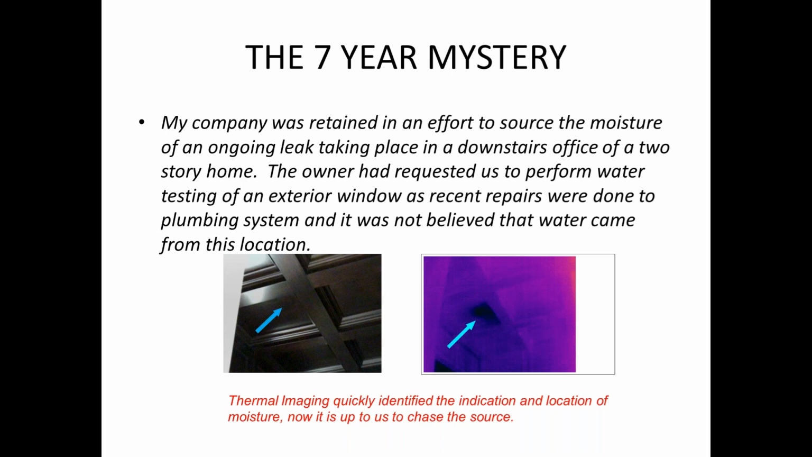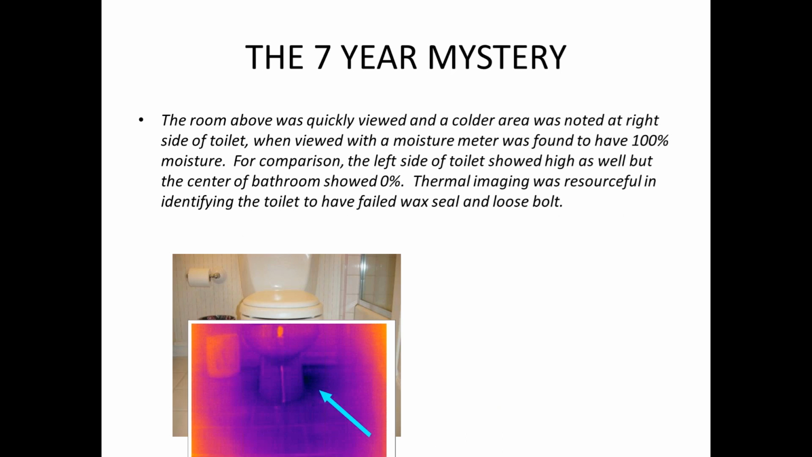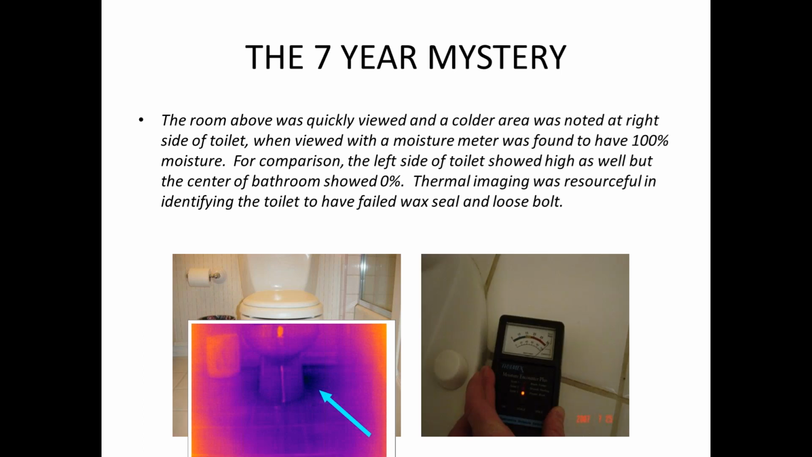This is a client who had a 7-year mystery. They had this condition going on for 7 years, where they tried everything from replacing tub plumbing to sink plumbing. If you look in the ceiling, there's a little stain, but all they knew is that water would drip periodically. Coming out, we turned on our camera, saw the anomaly, and were able to trace this up to the bathroom above, where we had an anomaly on the side of the toilet. Again, the thermal camera is very effective. You use your moisture meter to validate that condition. So these two tools go hand in hand.